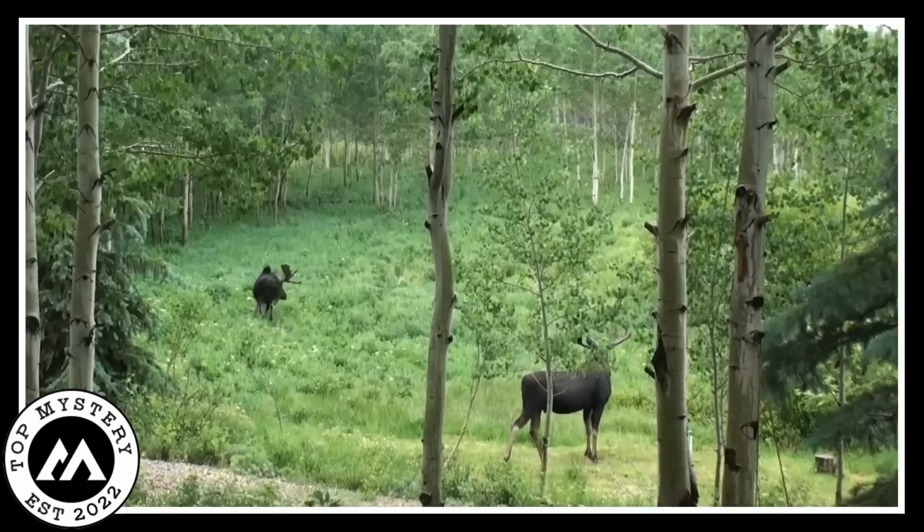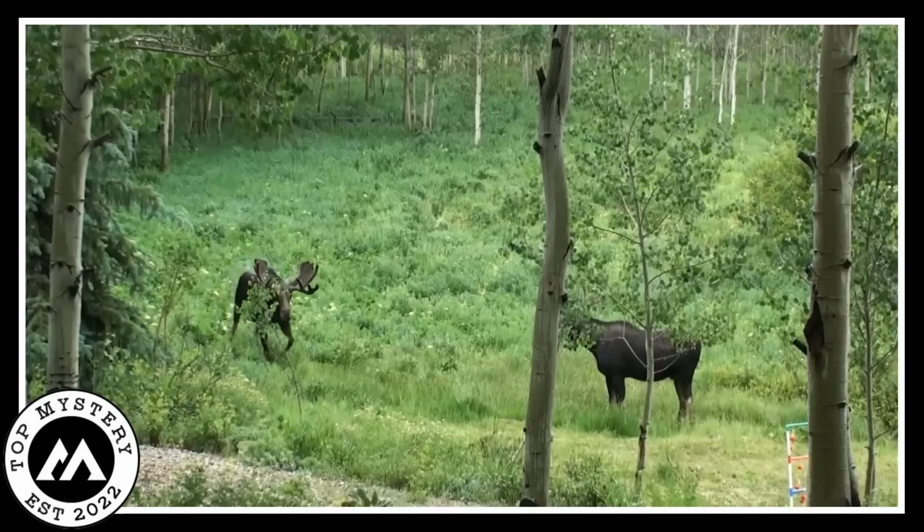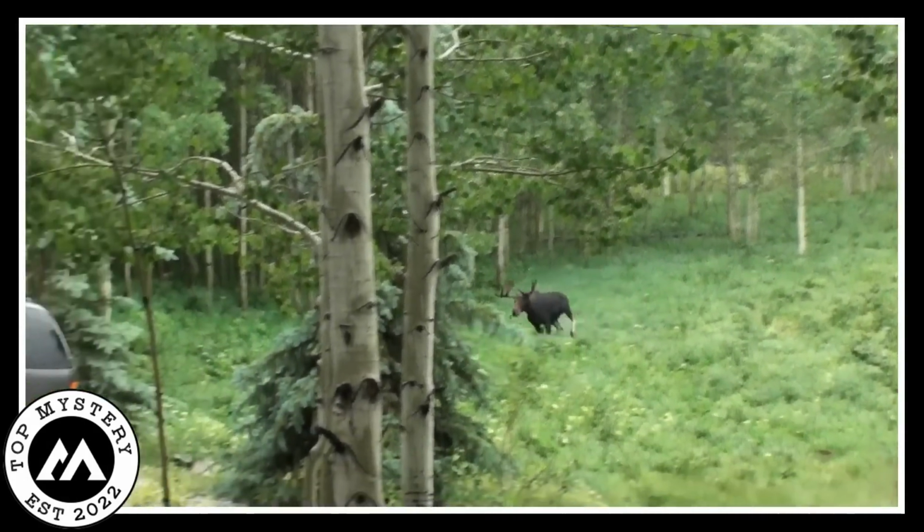Zombie moose. Deep in the rugged mountains, a camera captured an unusual sight. Two moose, quite different from the ordinary ones, strolled leisurely across a small grassy area. Their presence was mysterious, their movements like a silent dance.